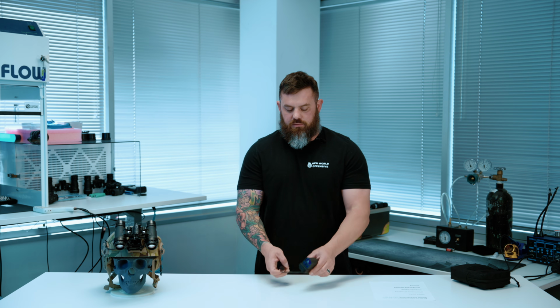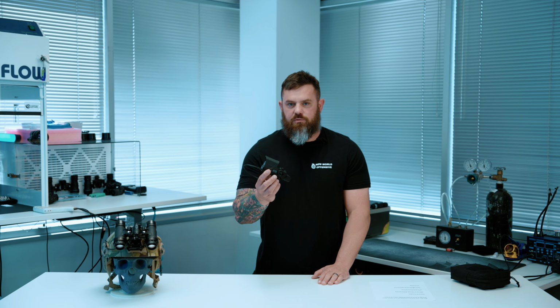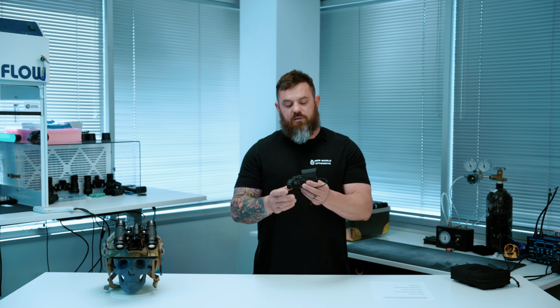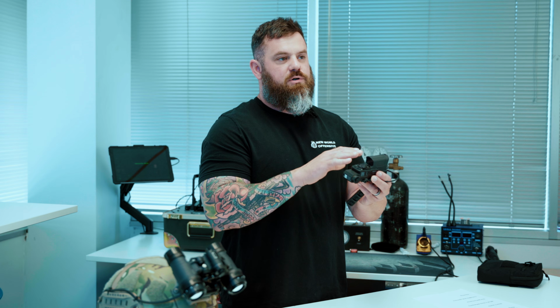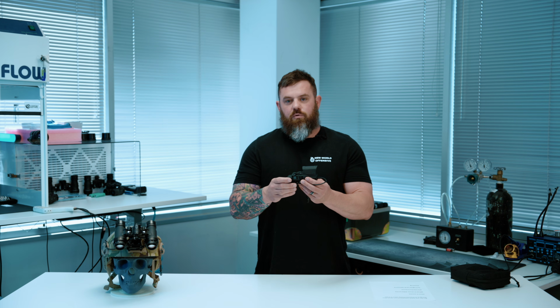I think that's about going to wrap it up. We'll take it back to the office and talk about what we've seen here. You just saw some cool footage showing how this thing works, showcasing the performance. I think we've established what this is and who it's for. Let's go over how it works. This is both a red dot sight, like a normal aiming system, and your laser all built into one. So that's super cool. Who is this for?